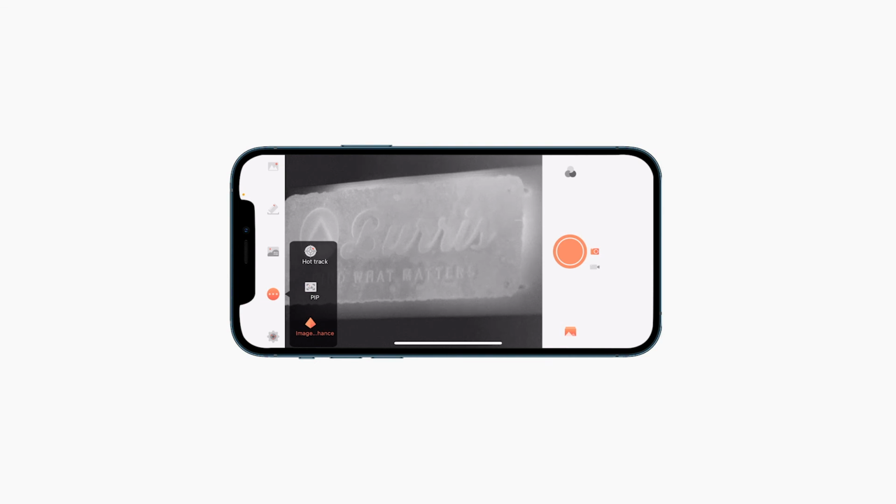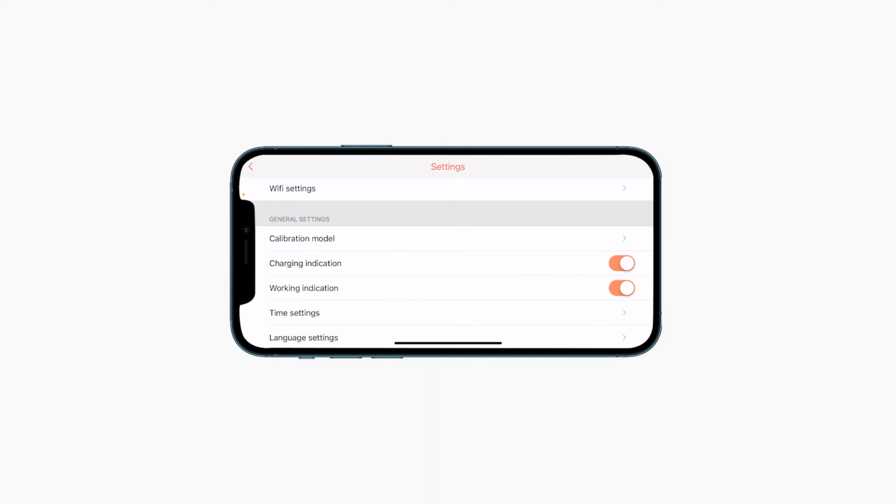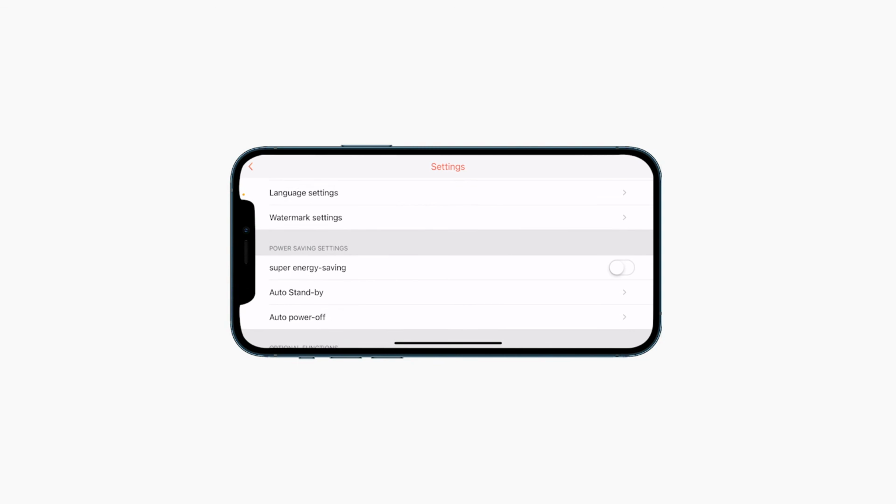And there we go with our hot track is the same setting to highlight and put a crosshair over the hottest part of the image. We can turn that on or off through this setting as well. And the last one here on the left is our main settings. That is more for the app. We can change our different Wi-Fi settings, adjust our password, view our password, change our different ways of doing compensation, indication, time, date, watermarks, etc.